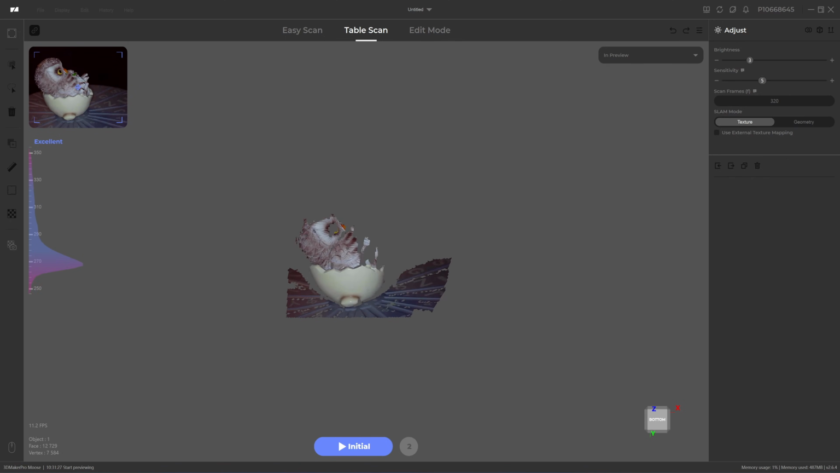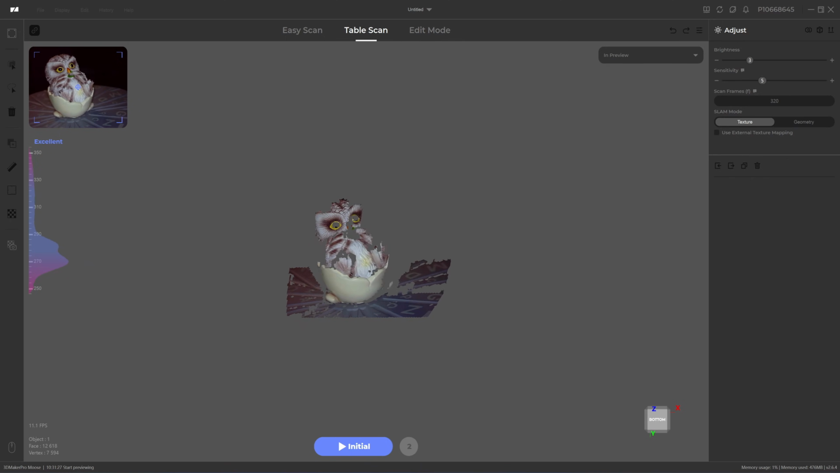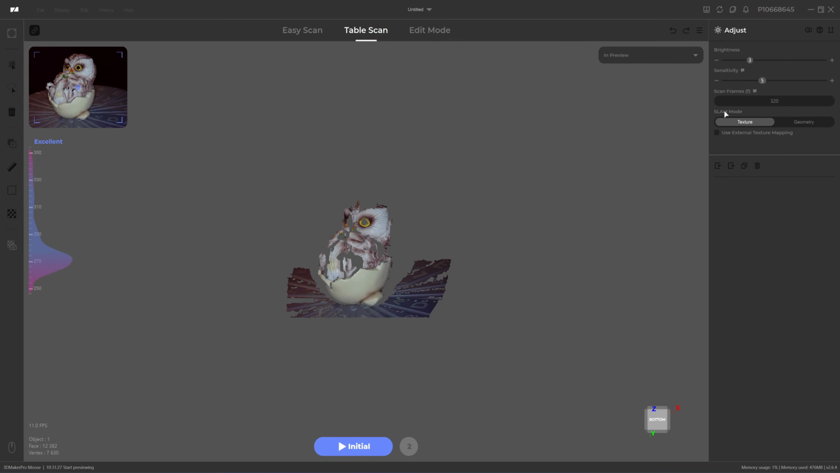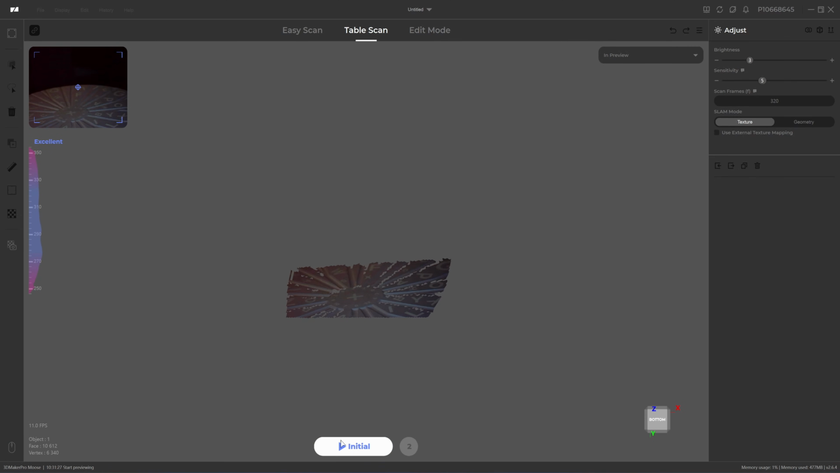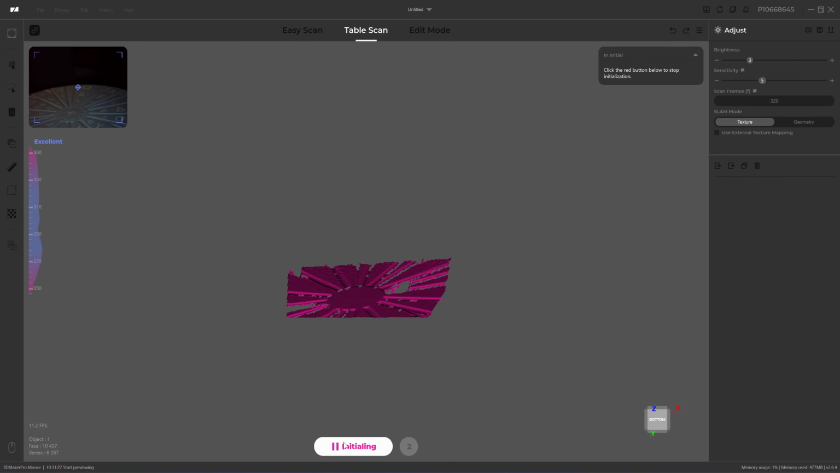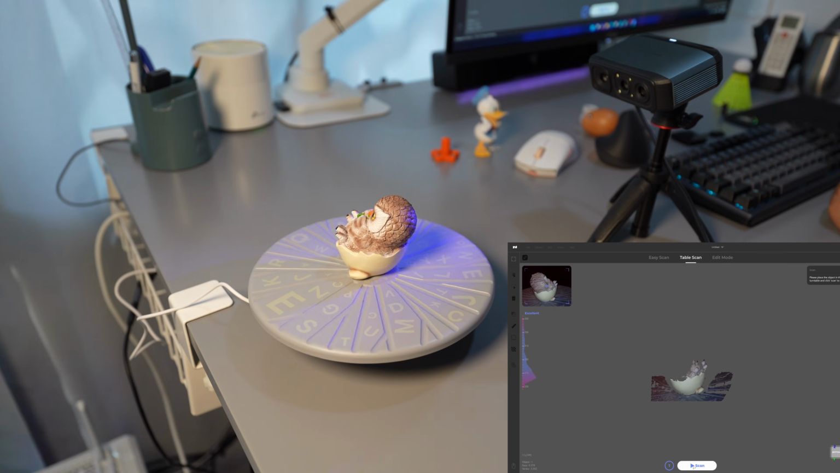Okay, it has scan frames of 320. So the turntable is on this plane. It doesn't help with the tracking. It mainly uses geometry for tracking. But in this mode, I also use the texture because I want to scan this in color. Okay, let's start the scan.